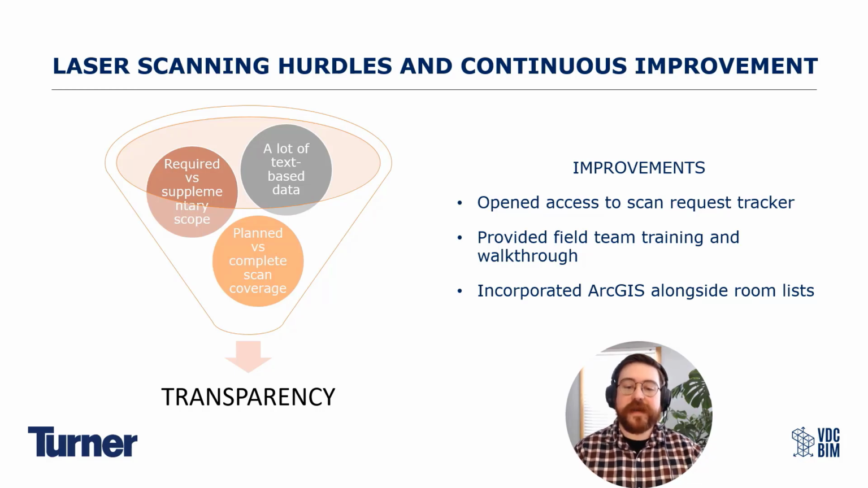By opening that access to the scan request tracker to those different teams, they're actively able to engage and see what the field team submitted for scan. The Olson team was able to say, okay, here's the exact person that scanned it. Here's the day they scanned it. Here's the scanner they used. Here are any area-specific issues or notes that happened when they scanned it. And then they were able to transition it to the next team, which we'll talk a little bit more about. Right? So just transparency, transparency, transparency.